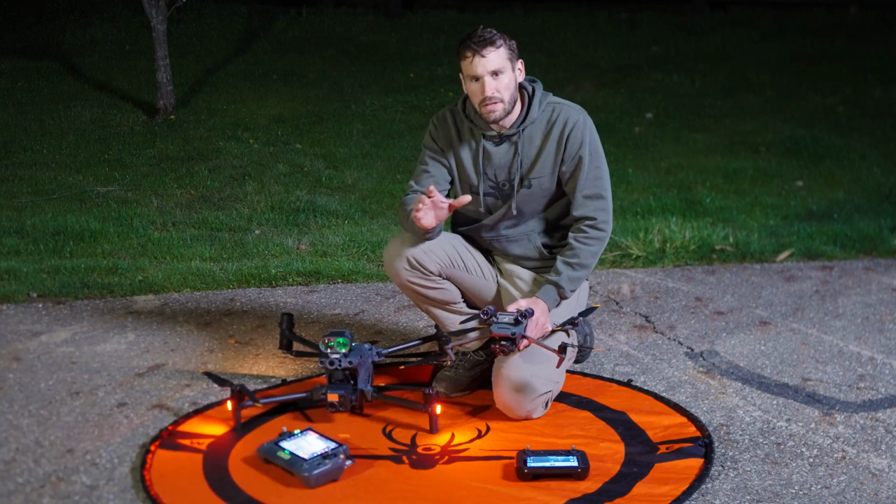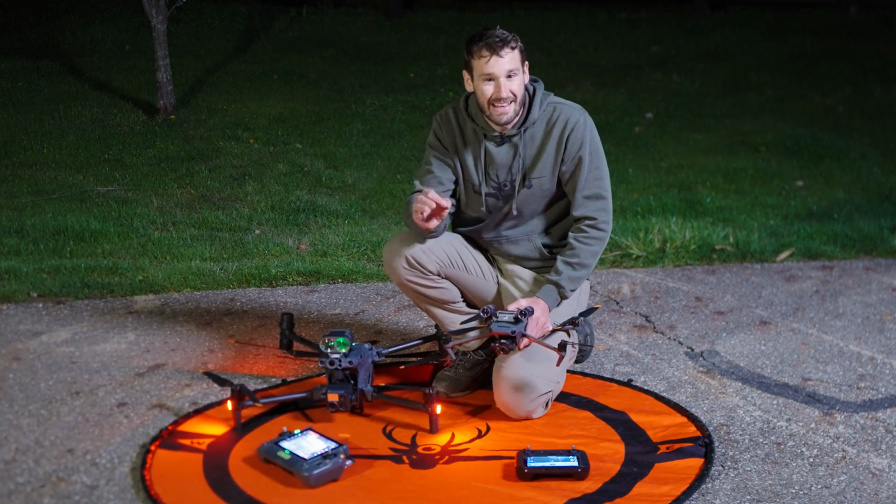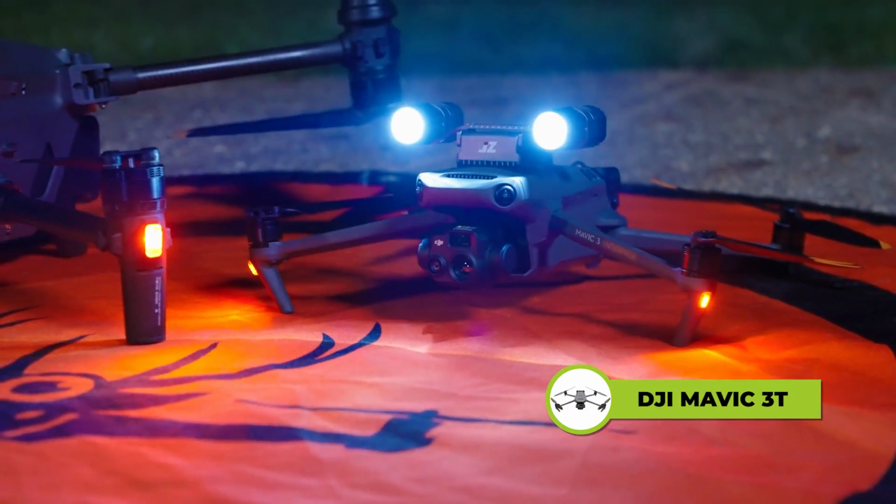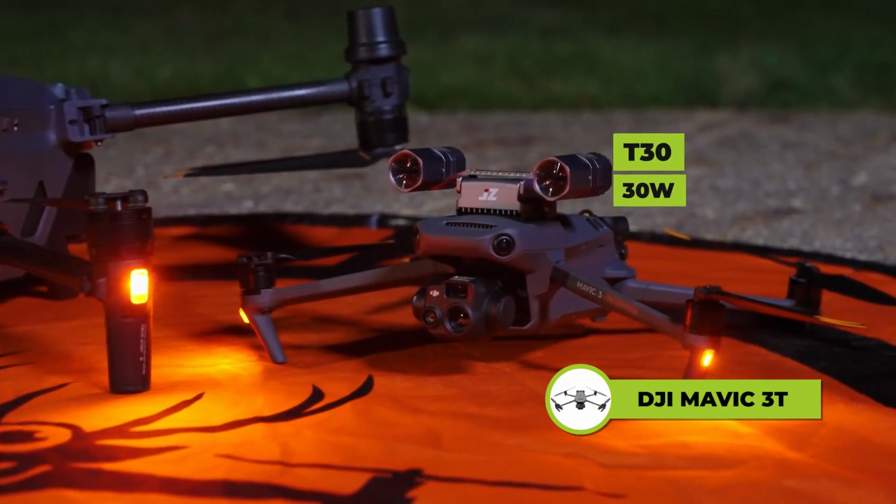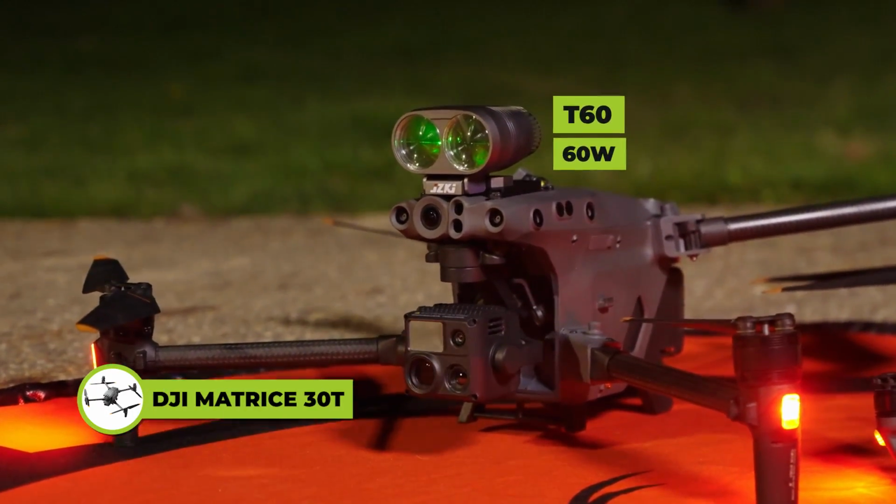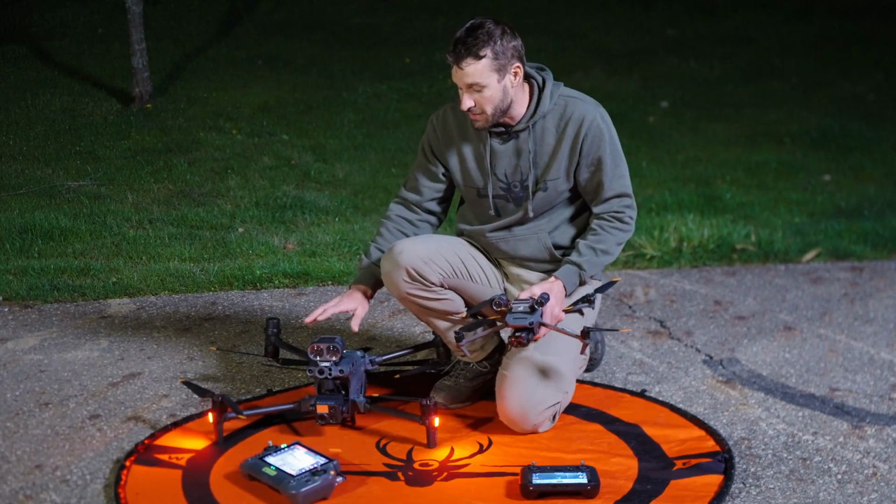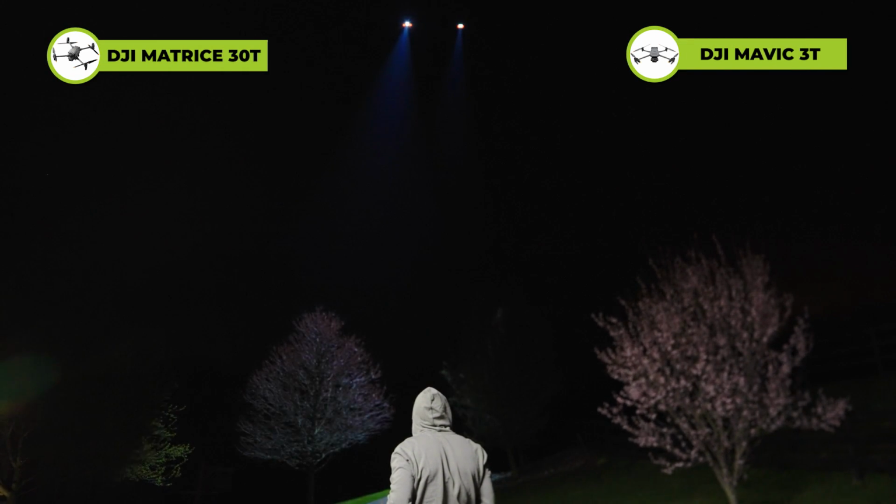So this is going to be probably the most important part of the comparison: nighttime flying. When you're doing recoveries, you will be flying at night. First off, the baby drone carries a T30 light, meaning 30 watts is what this light is. The Matrice 30T has a T60 light, 60 watt light, so way brighter. This is half the brightness compared to the T60. So, big difference. Think about that.